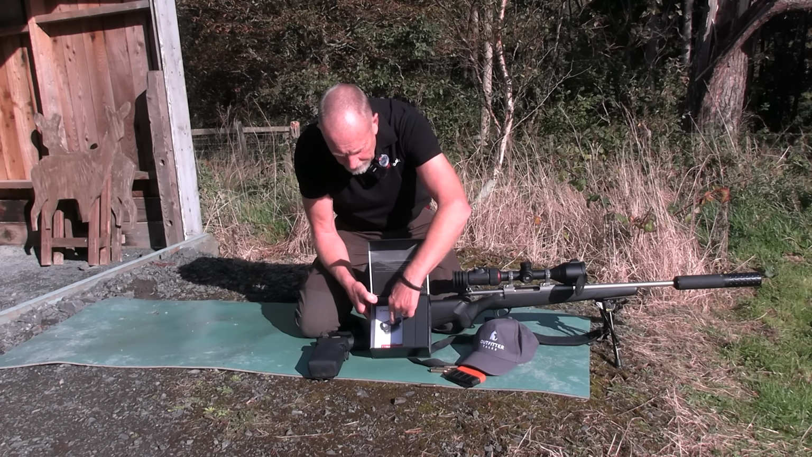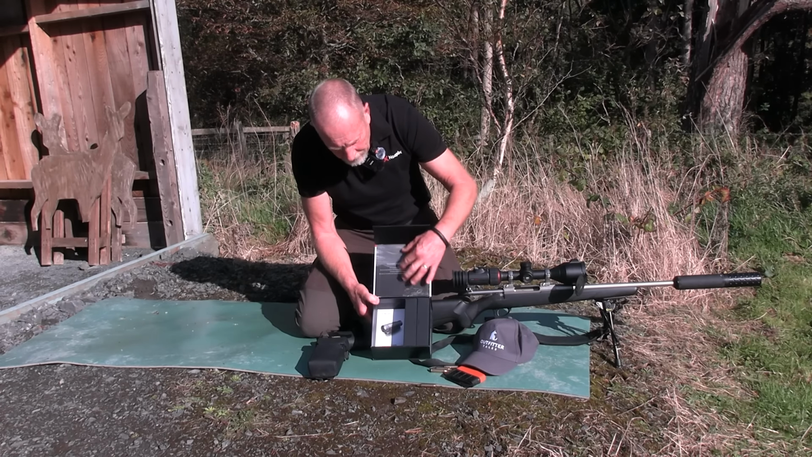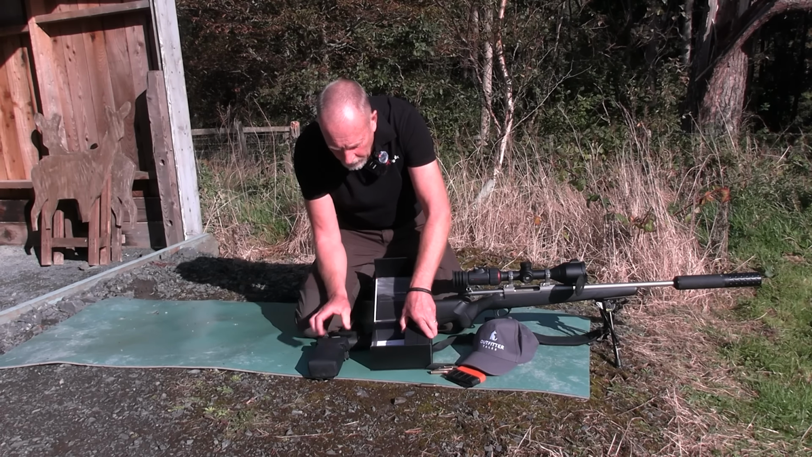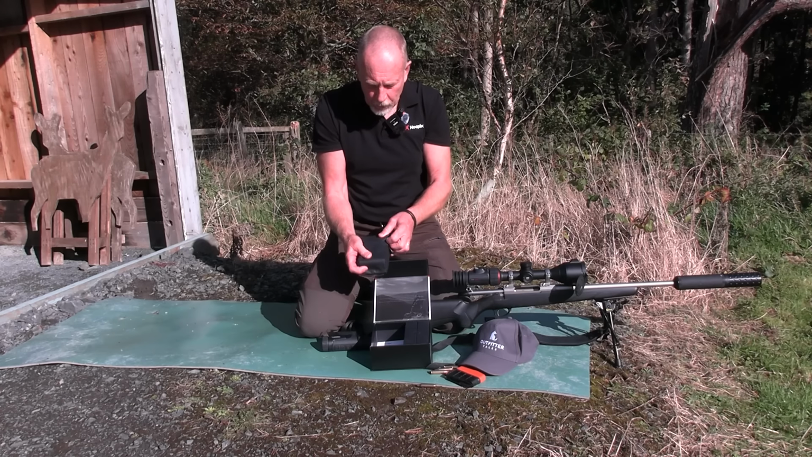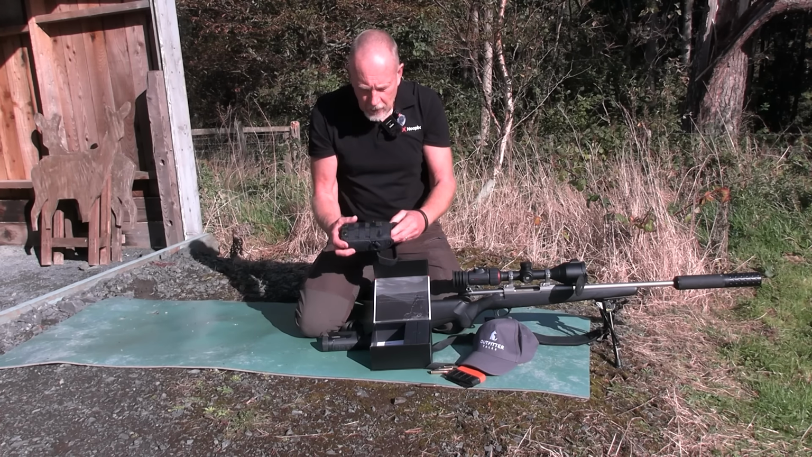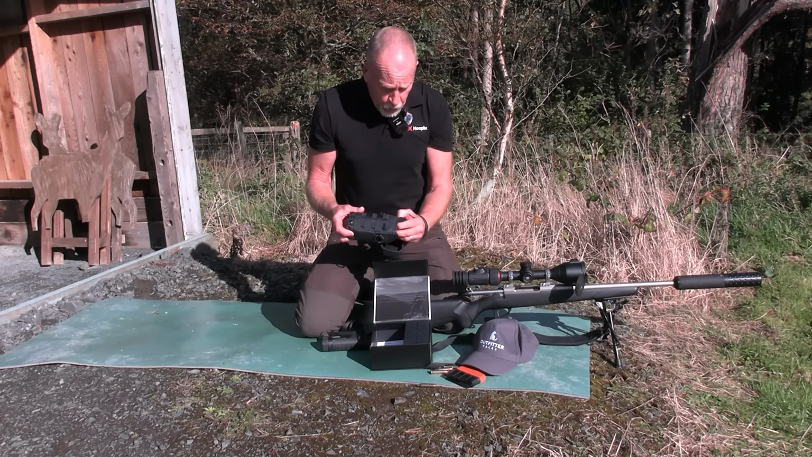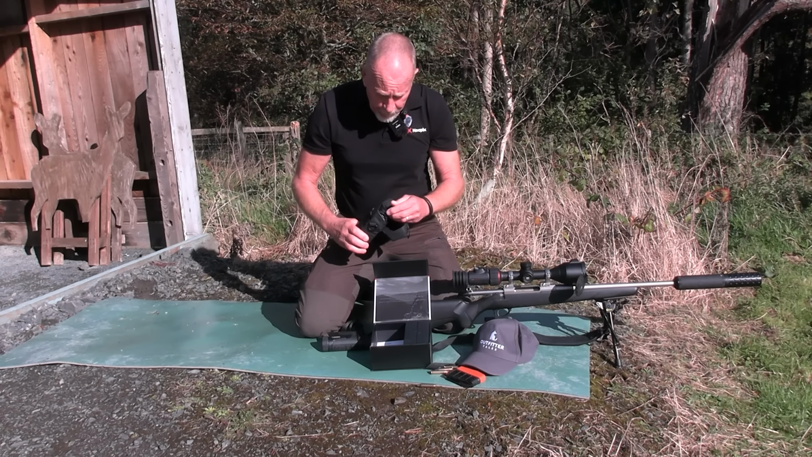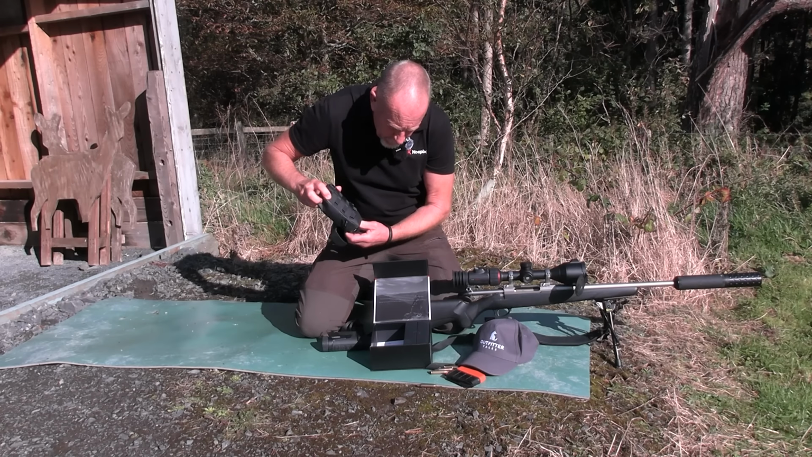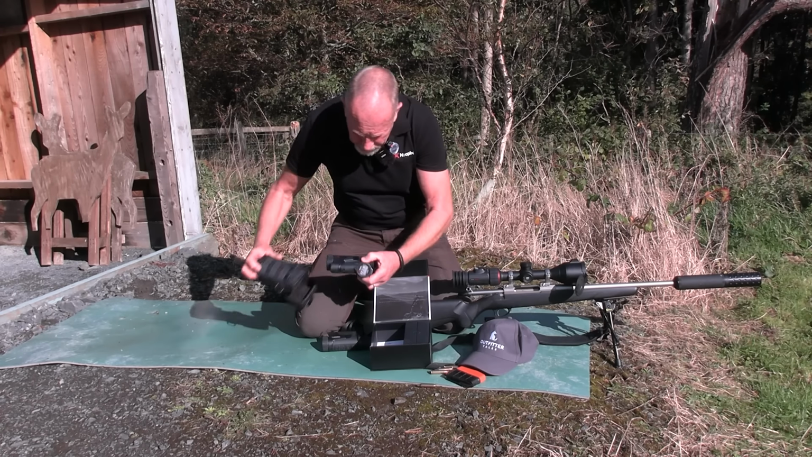Nice instructions in there, a clear quick start guide, a nice little thank you, and then everything else is contained in 2 neatly packed compartments. You can wear this if you want on the side of your belt as a pouch. Again, nice and neat. Just very convenient. So we've got in here, it's slightly different, but if I can get it out, that's how well packaged it is.